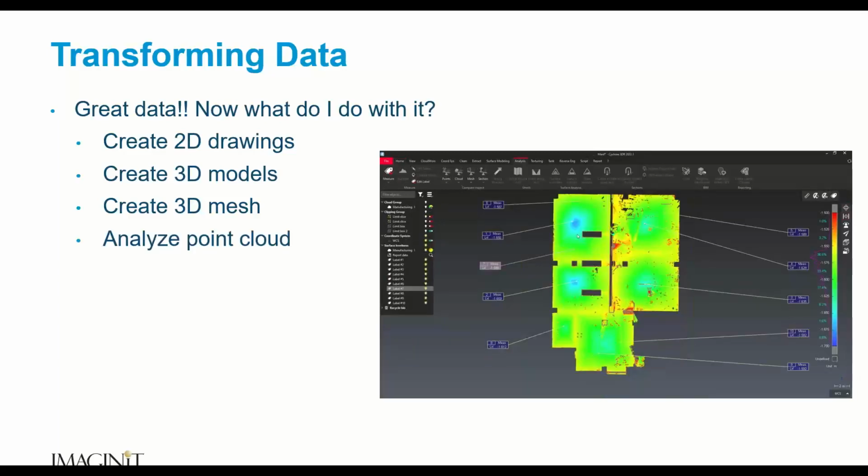We can analyze the point cloud data. Taking the data and saying, okay, well, what about my floor levelness? What does that look like? Can I create a heat map? And there you go, I have a heat map. The numbers there are showing floor levelness, the deviation in the floor.